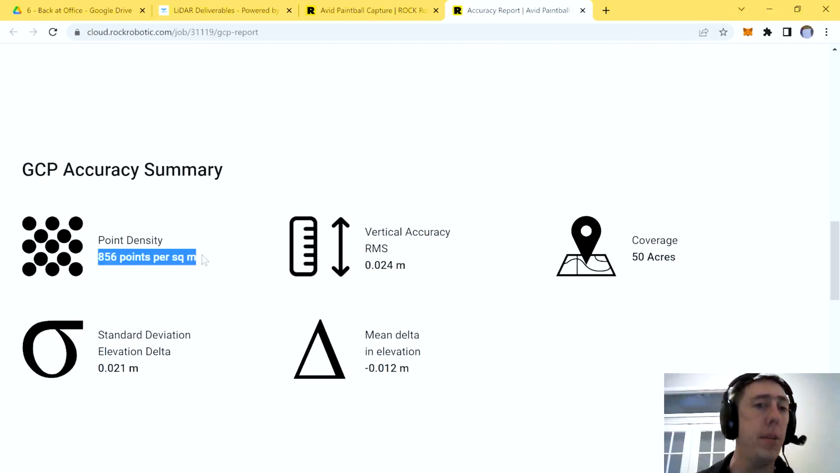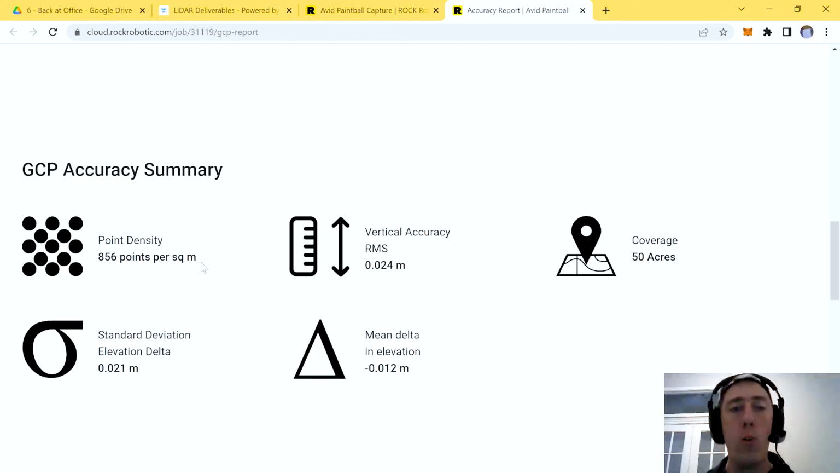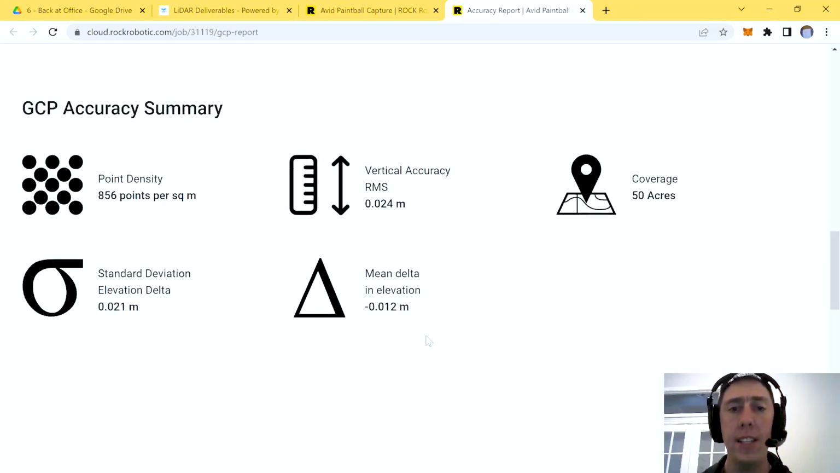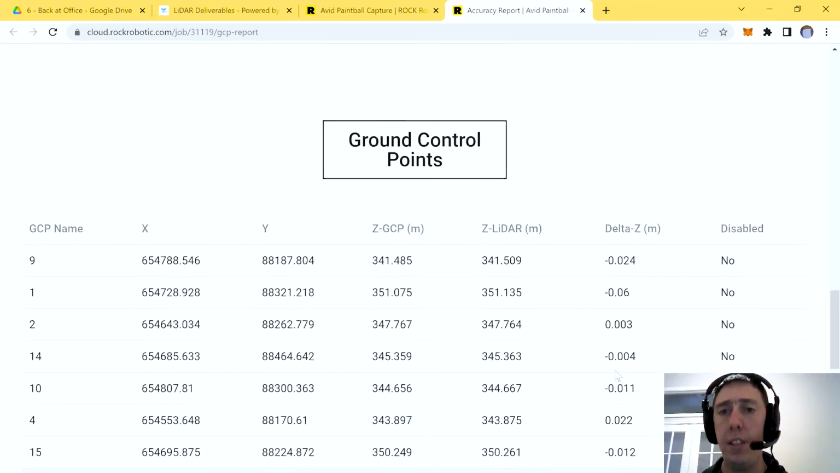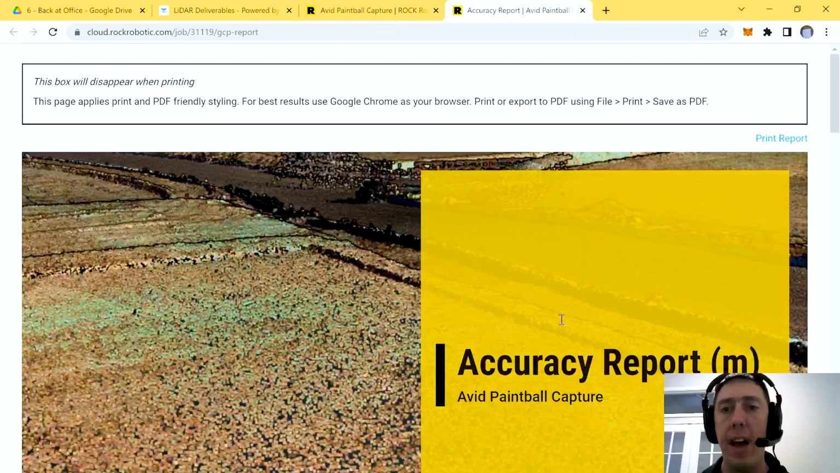And point density, like I was telling you about how many points, 856 points per square meter. That means for every square meter of ground on that plane, there are 856 measurements that happened with the R2A LiDAR system. That is just phenomenal. Standard delta looks great. Guys, this is a really good accuracy. Okay, these are our GCPs. Yeah, and they're all pretty close on the vertical side. Yeah, this looks really, really solid. I'm very happy with this accuracy report.